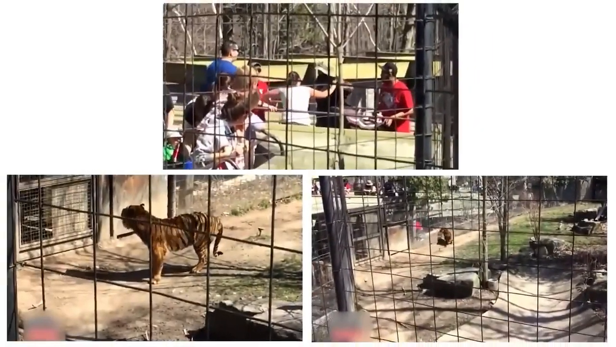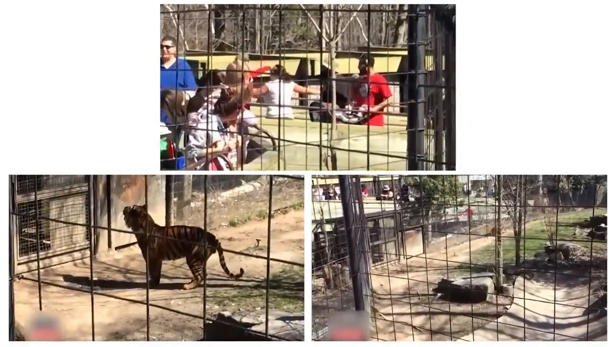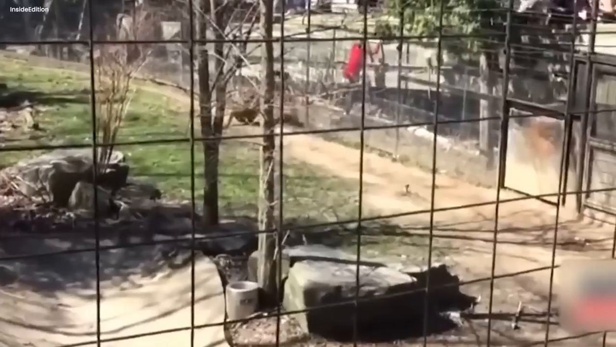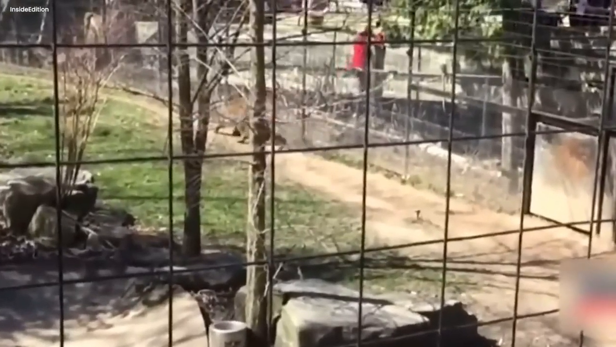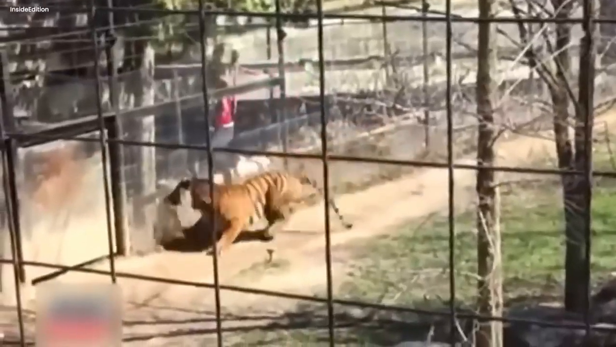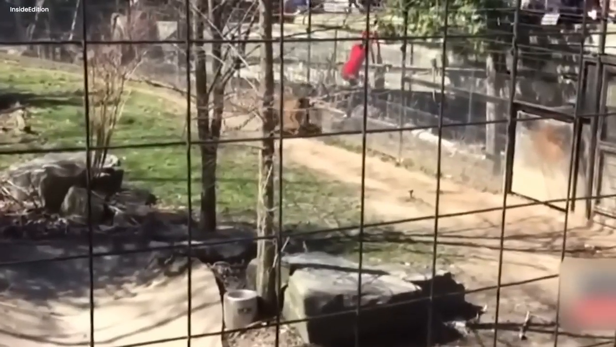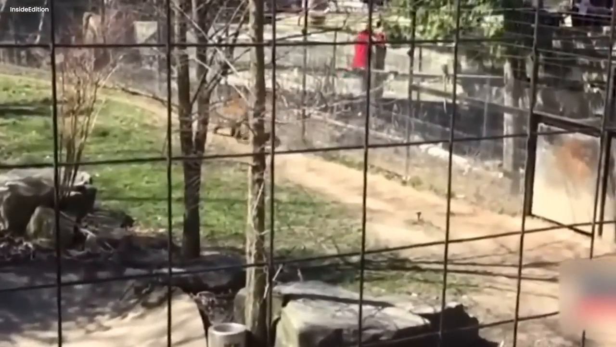The daring hat rescue at the zoo, captured on camera, showcased the woman's courage, but also raised concerns about safety. The close encounter with the second tiger kept hearts pounding. The ensuing argument emphasized the need for responsible behavior around wild animals, leaving viewers both amazed and anxious about the risky escapade.